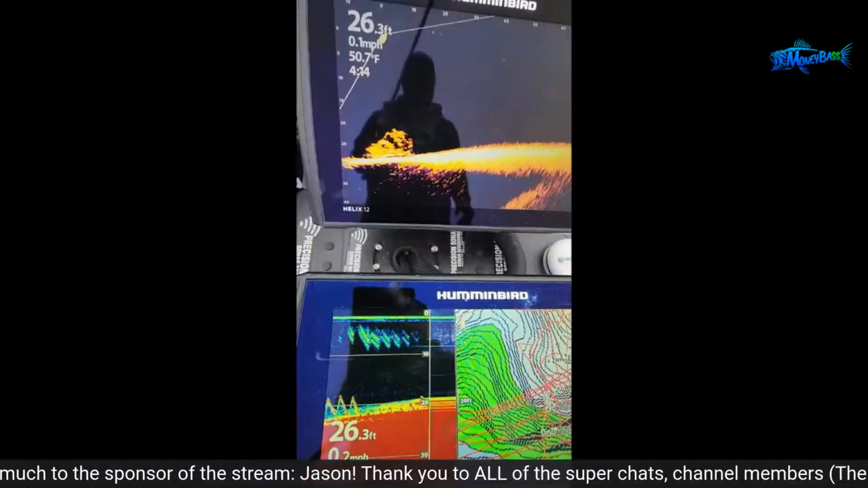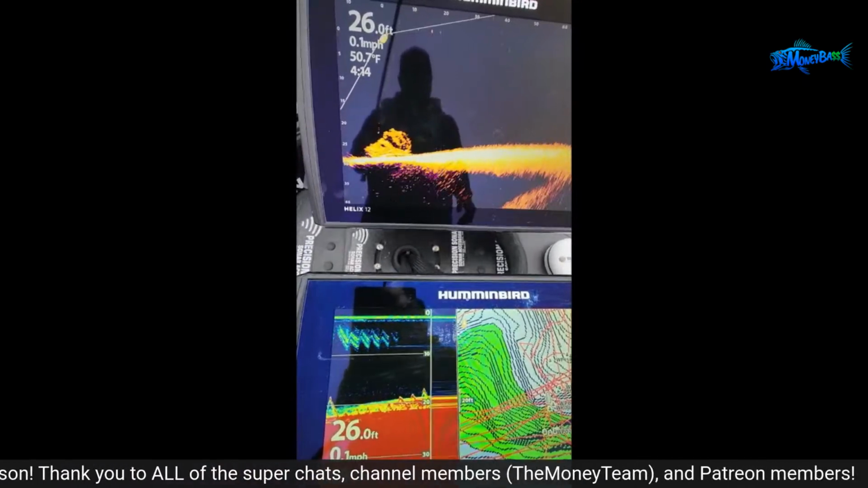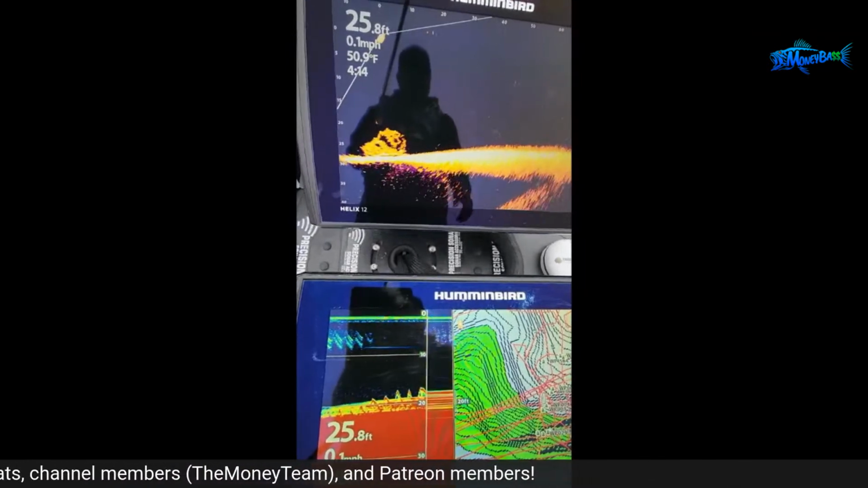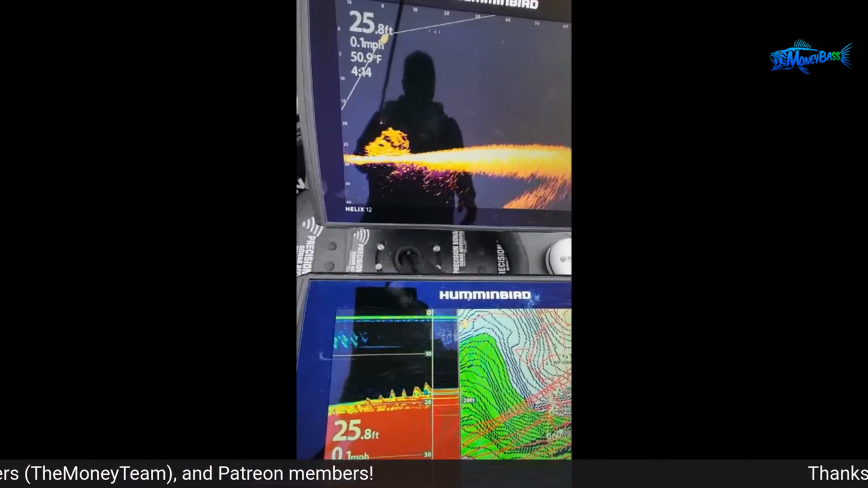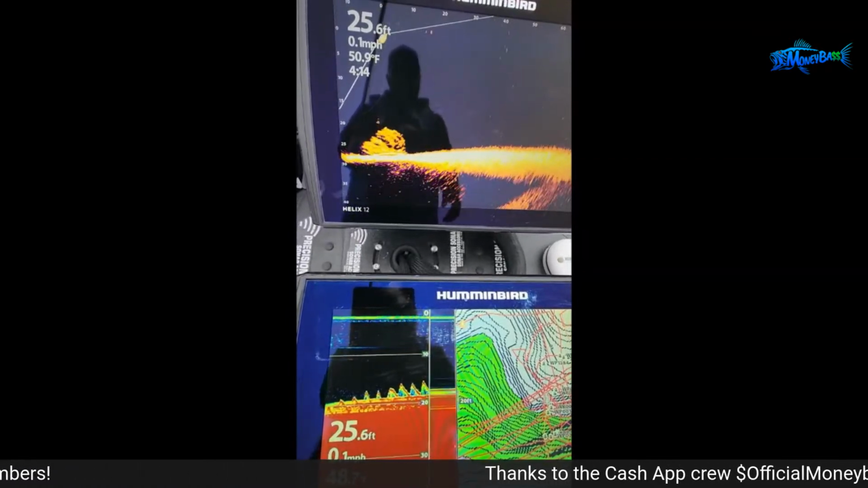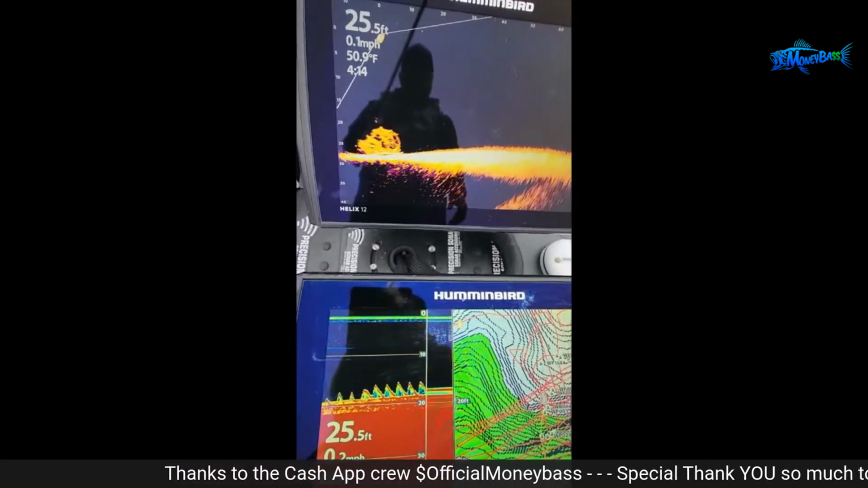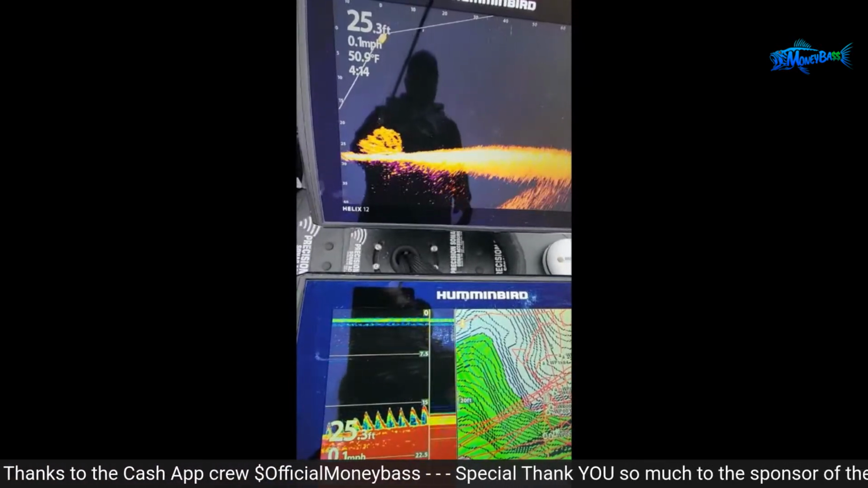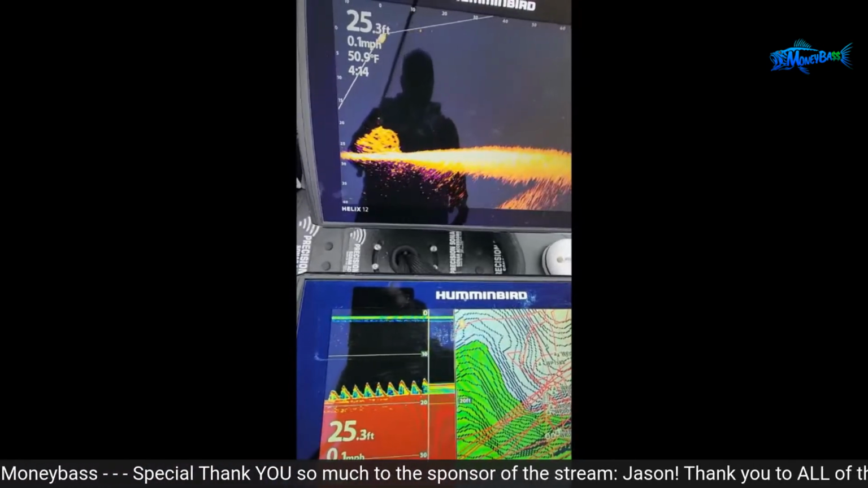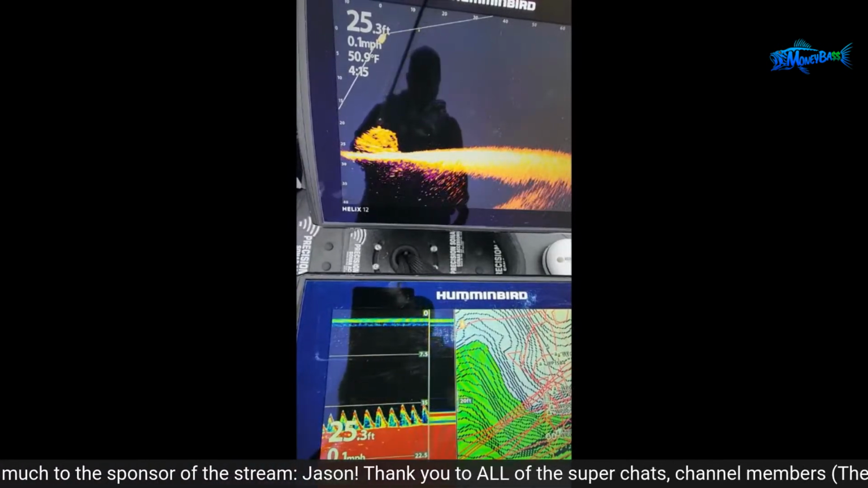All right, just wanted to try a different angle. And on this, what I'm showing you is I have a spoon. So I'm directly over, I think this may be that same brush pile, guys. I'm sitting in 25 feet and you can kind of see the spoon. I'm just jigging it up and down right above that brush pile. And if you look at the sonar down at the bottom, you can kind of see it just going up and down, making those little peaks on the left side of the screen.